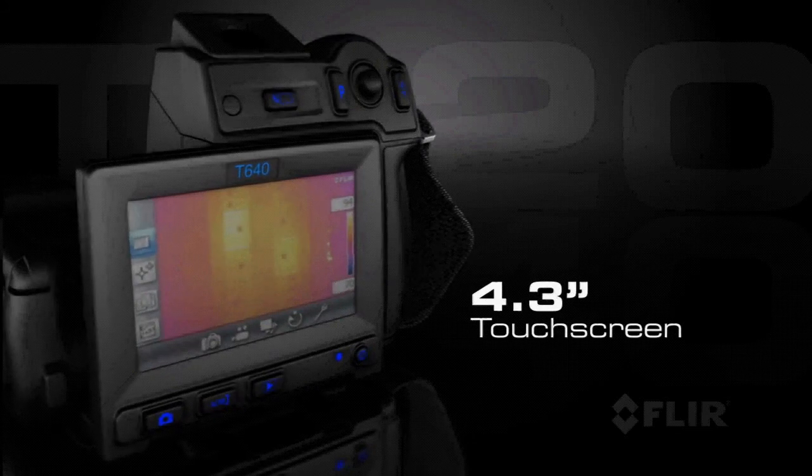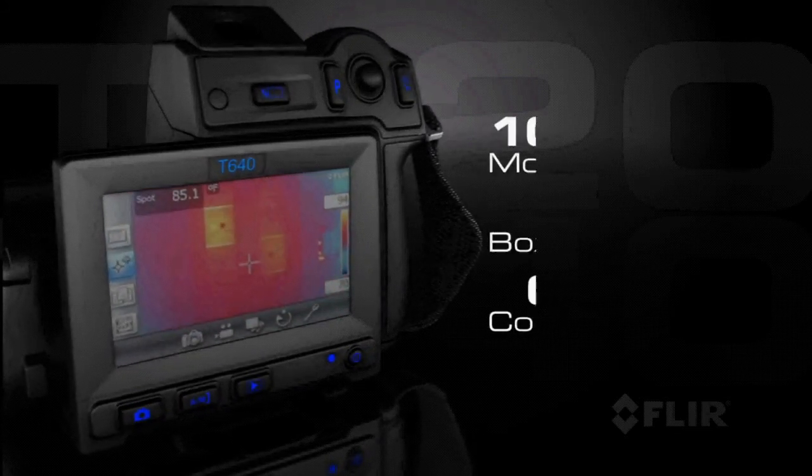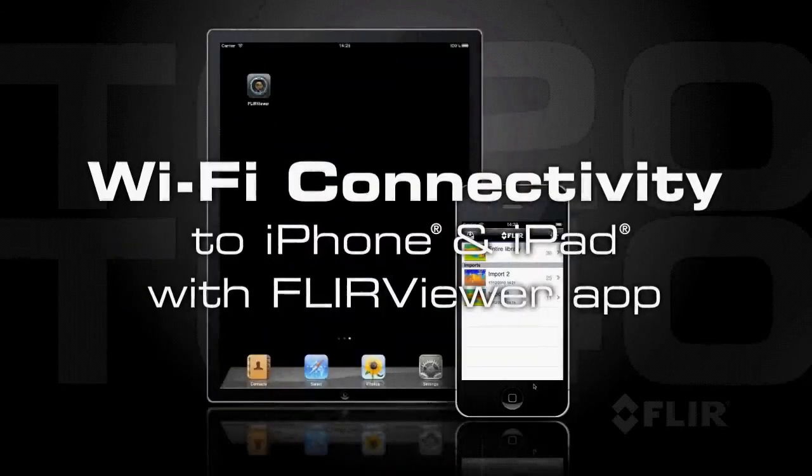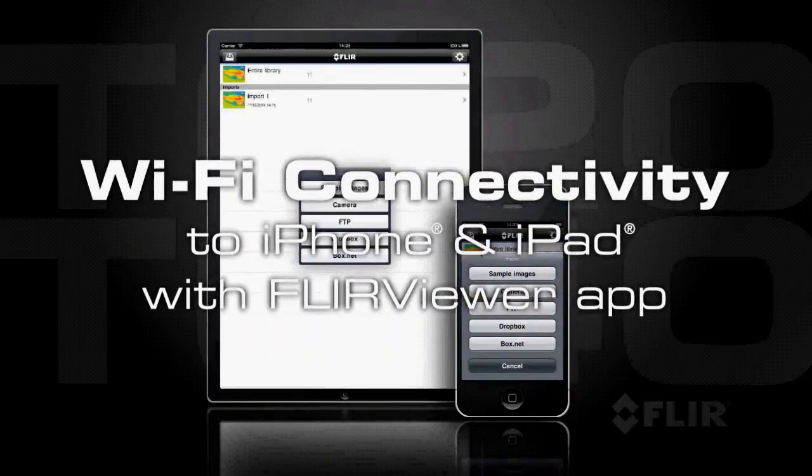A big bright touchscreen puts the tools you need right at your fingertips, so you can fine-tune images and add analytic data quickly and easily. And wait till you see our revolutionary Wi-Fi connectivity.